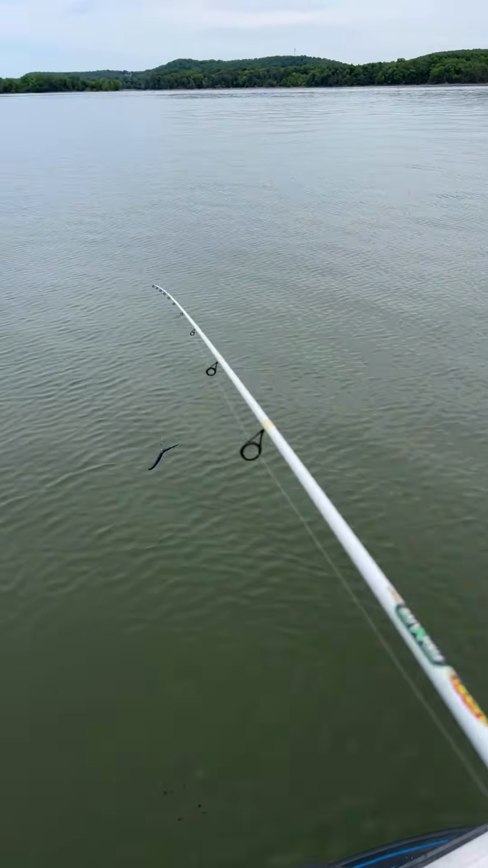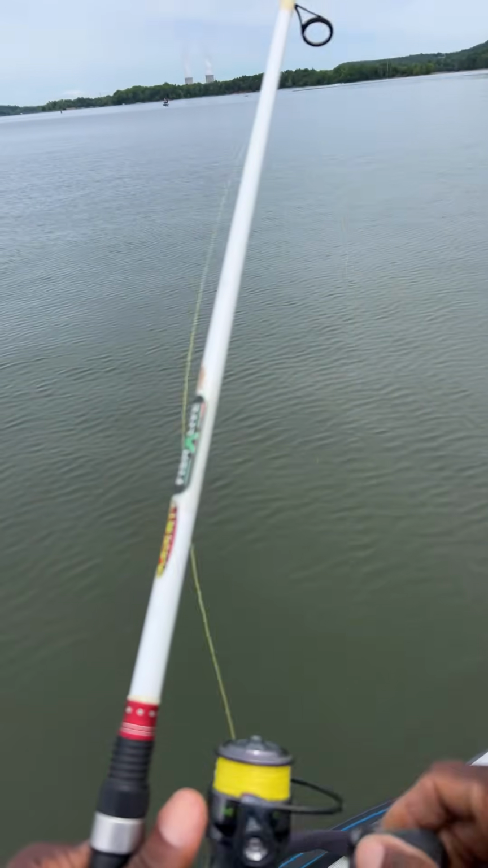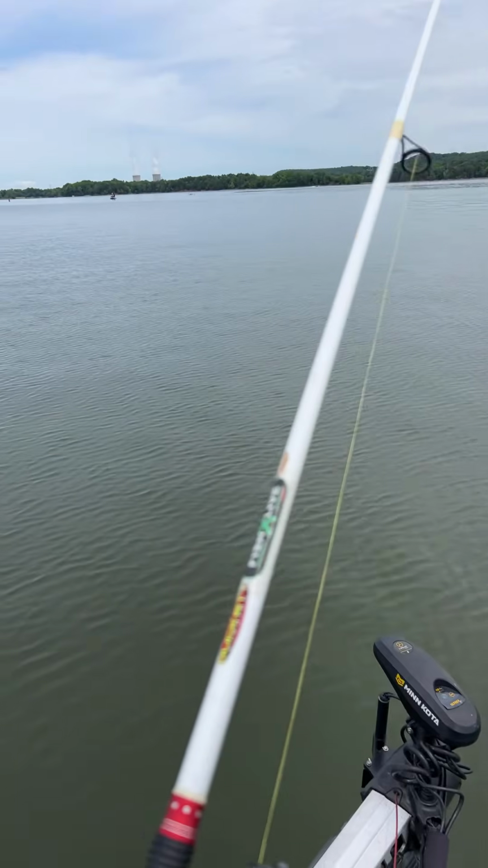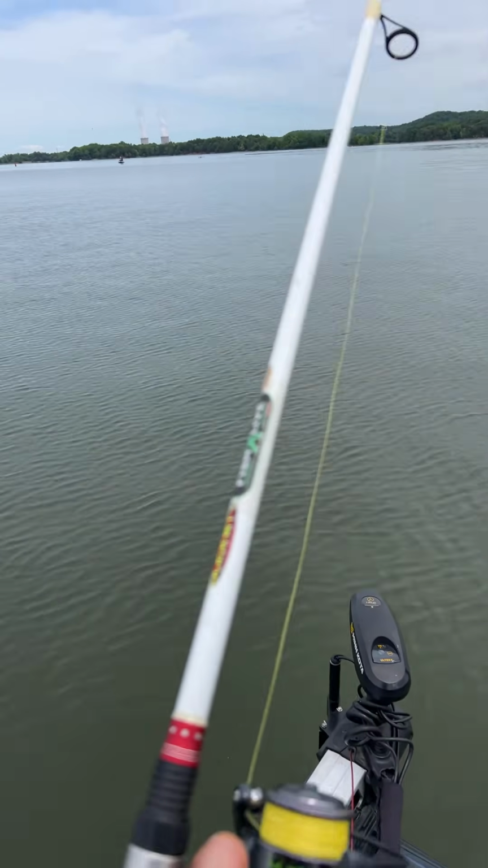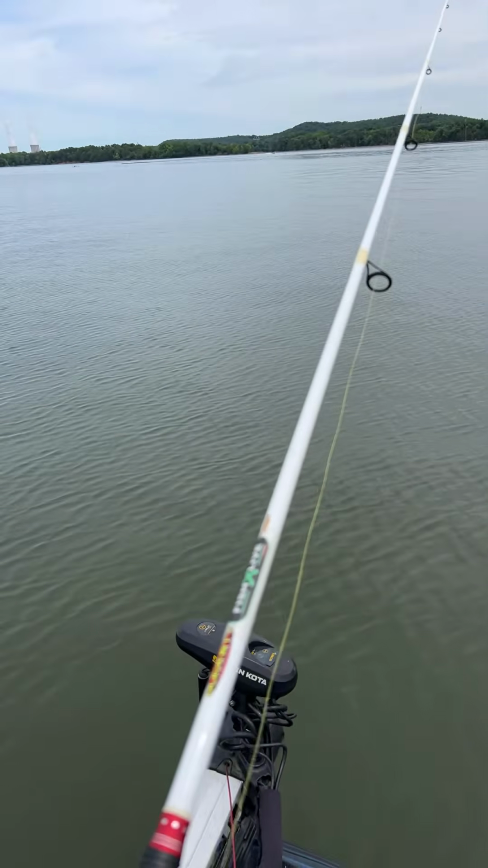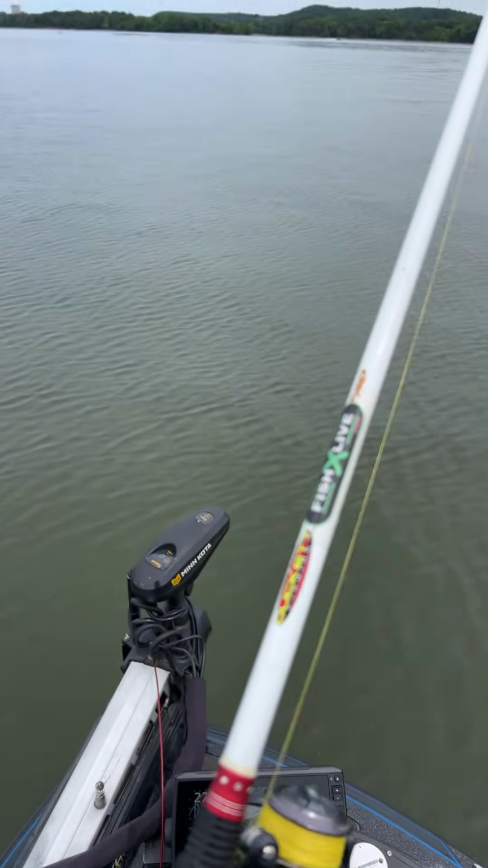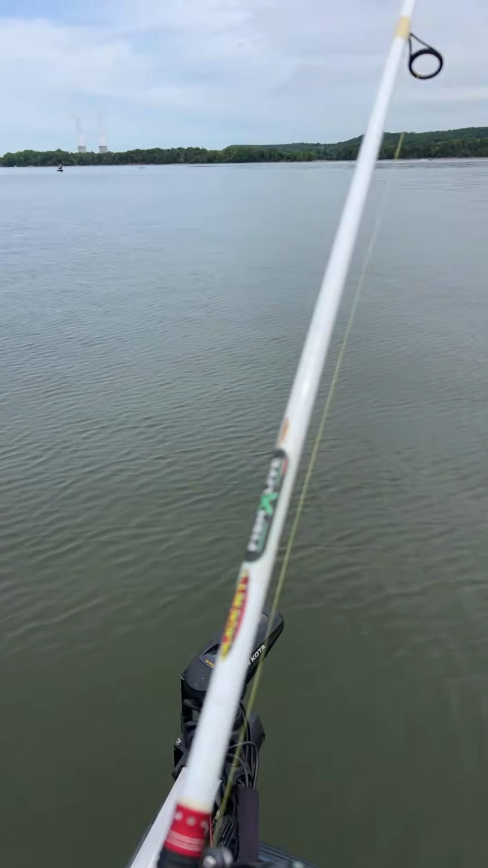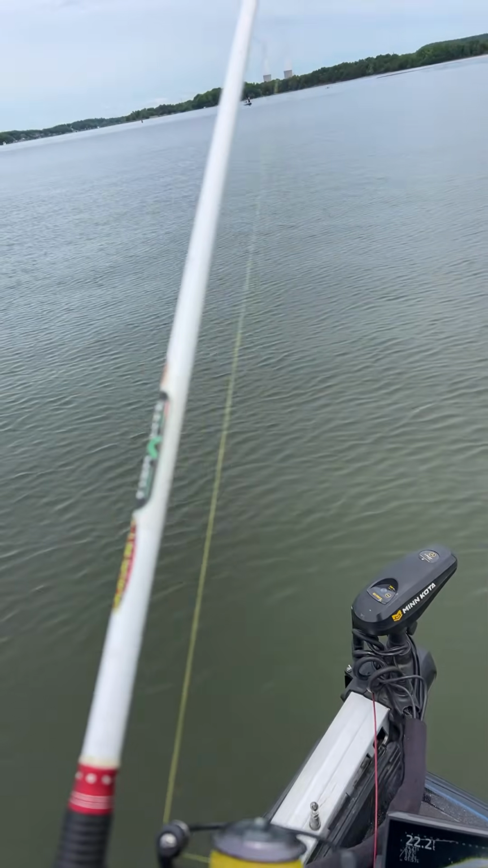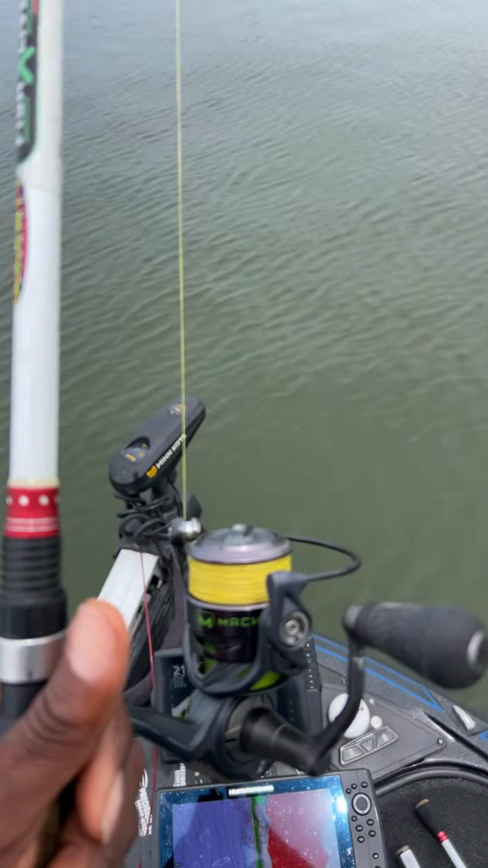Oh man, I'm just sitting here drifting way away from where I was planning on fishing. So right now I'm throwing a Nico rig. Right now I'm just kind of playing around a little bit. I'm not really sticking to the plan of what I plan to do tomorrow. I'm just kind of playing around right now.